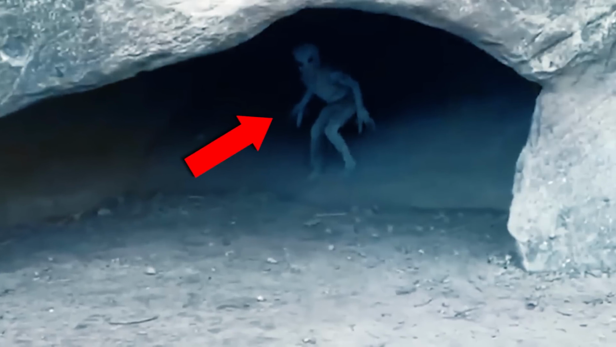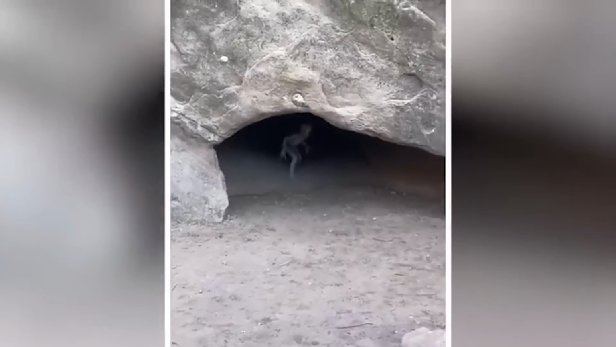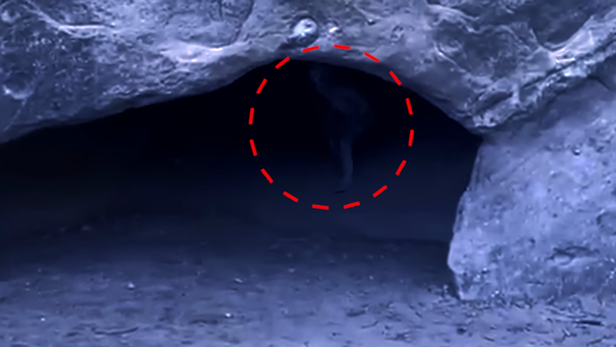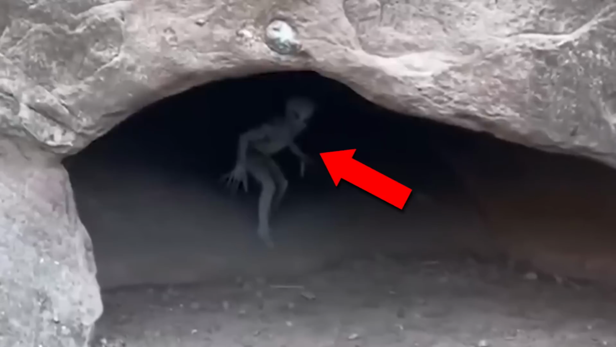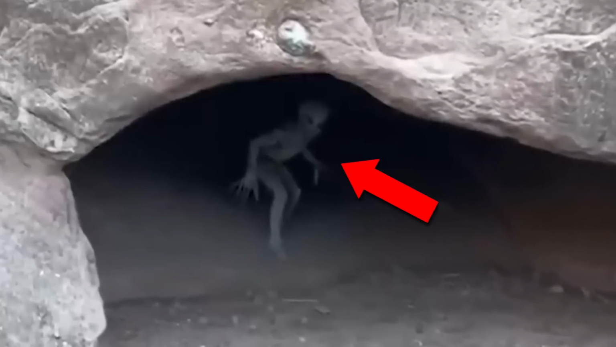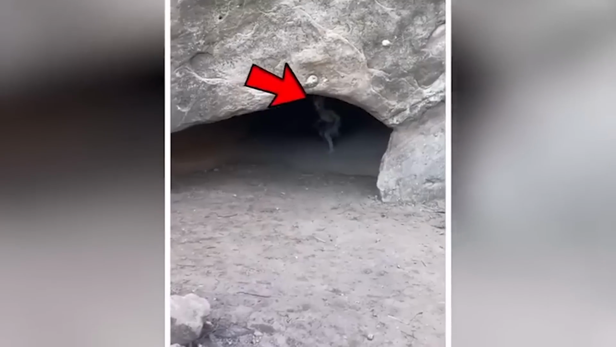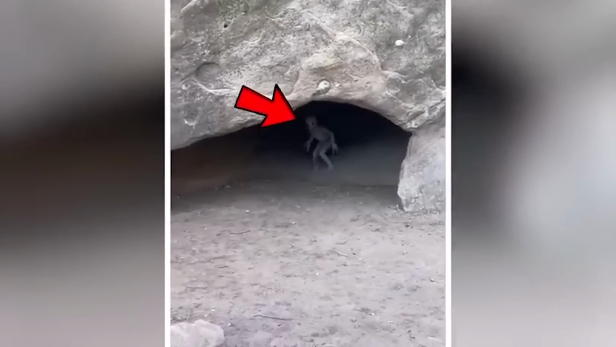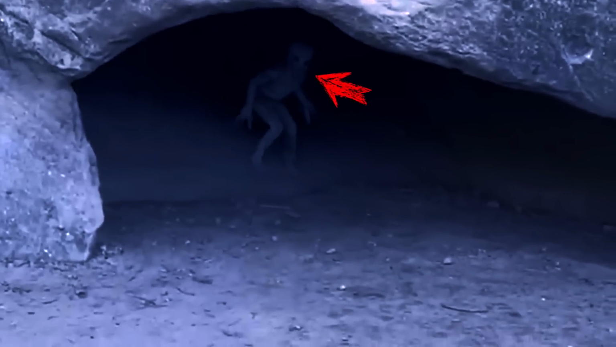Its unsettling movements and unnatural appearance will make your skin crawl. Watch in awe as the creature slowly comes into view, its odd looks and movements making it seem like something straight out of a scary story. The eerie atmosphere is heightened by the dancing shadows on the cave walls, making this encounter all the more surreal. The footage leaves us with more questions than answers, wondering where this unearthly being came from and what its purpose is. The mysterious creature will haunt your thoughts, leaving you to ponder the unknown and the unexplained.